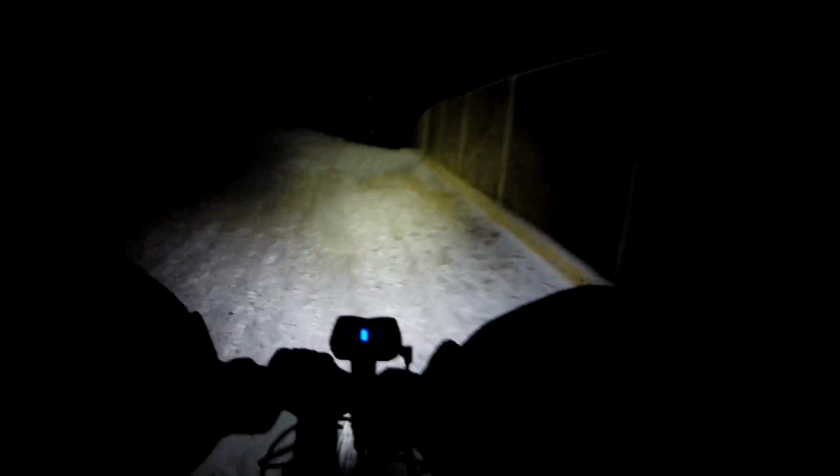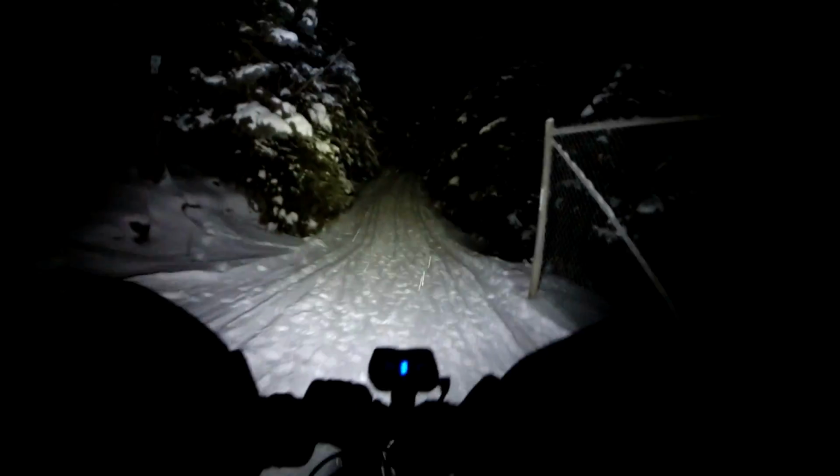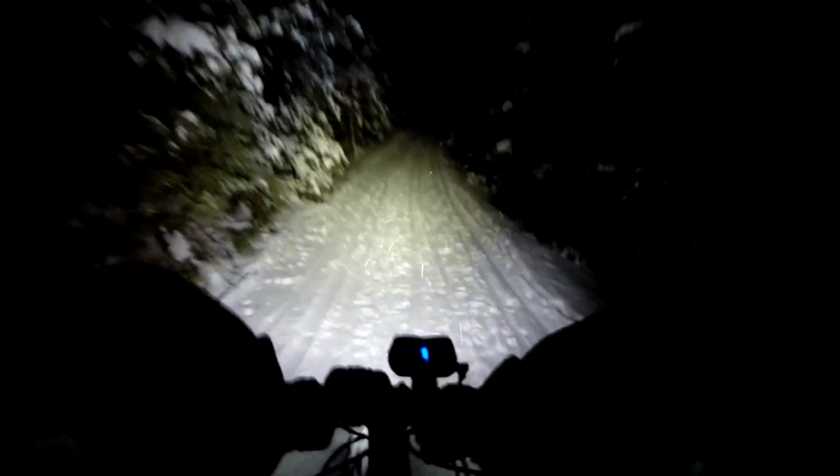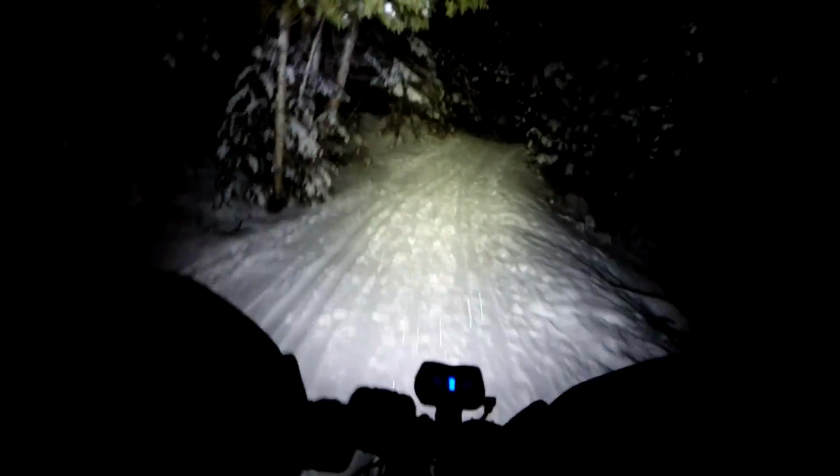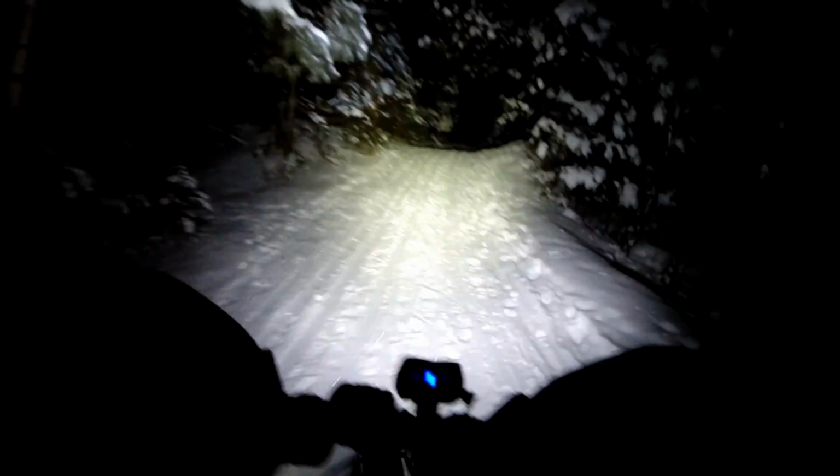And it immediately is a noticeable difference, especially on the rear. Climbing traction is noticeably improved by lowering the pressure. What I was doing before is breaking through.